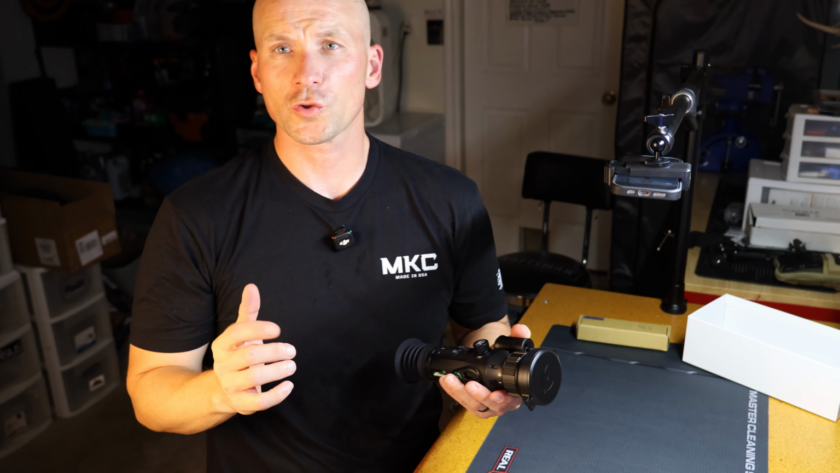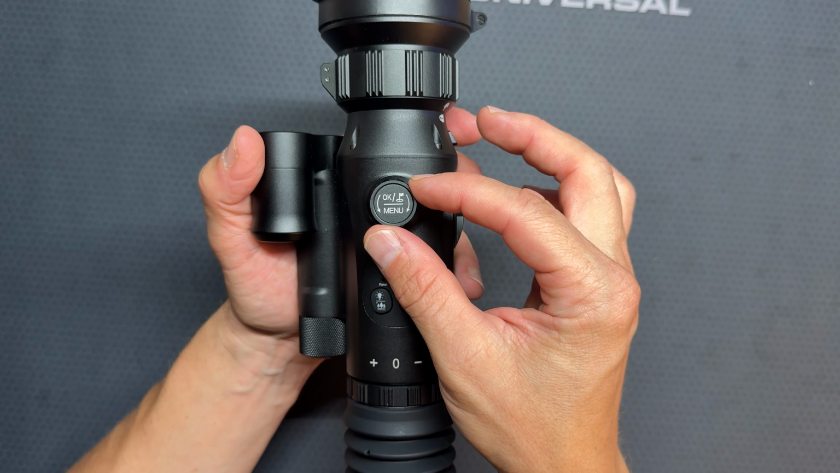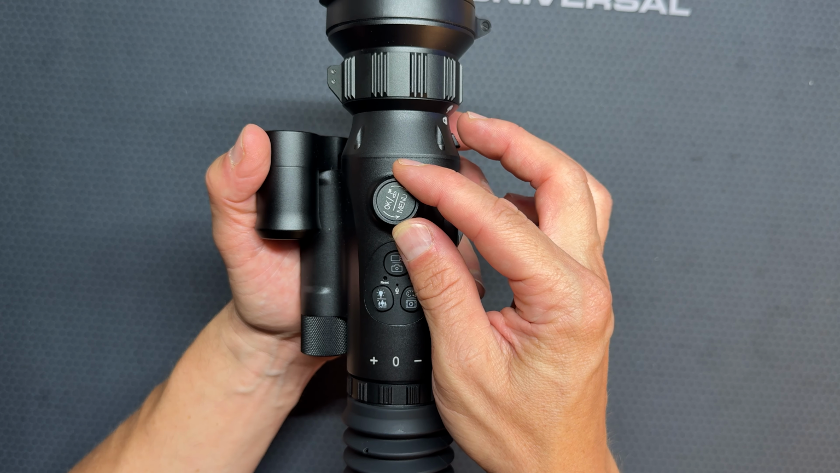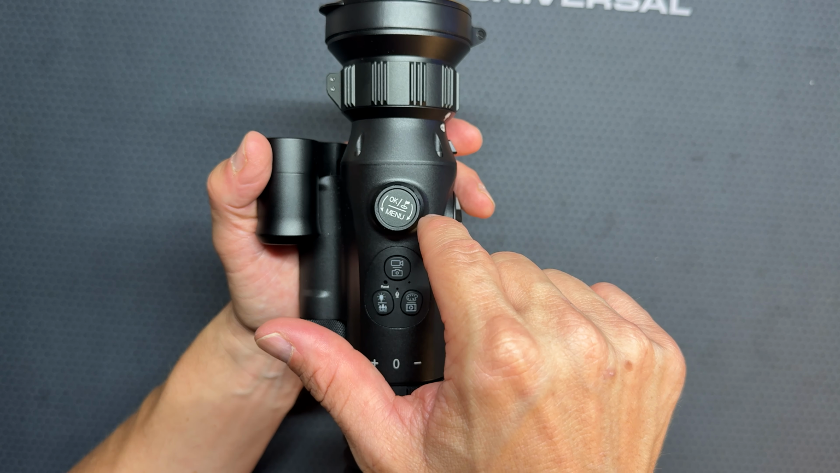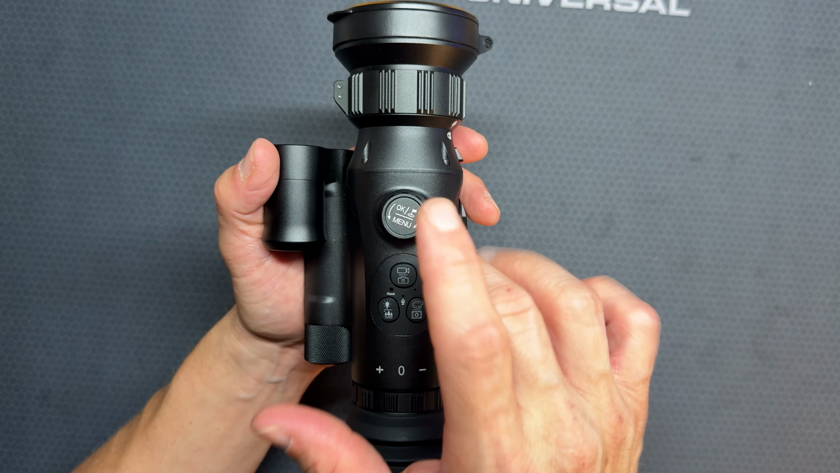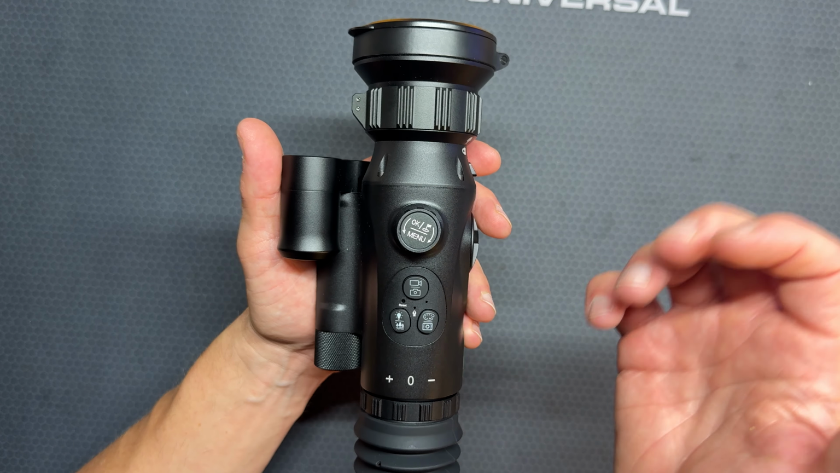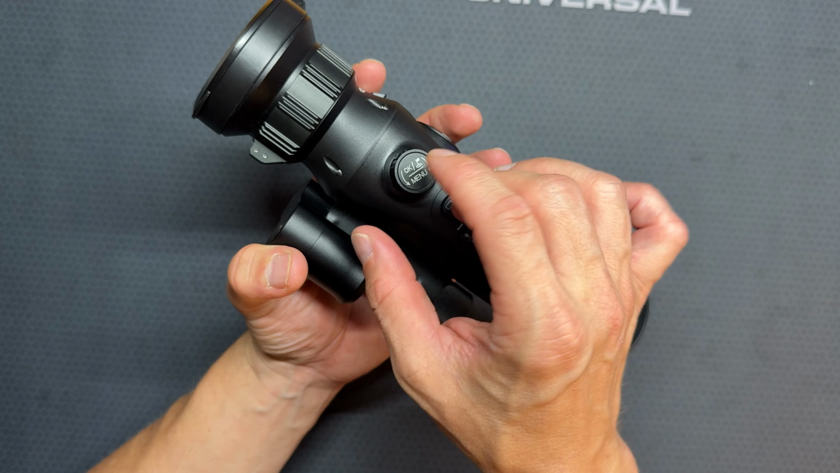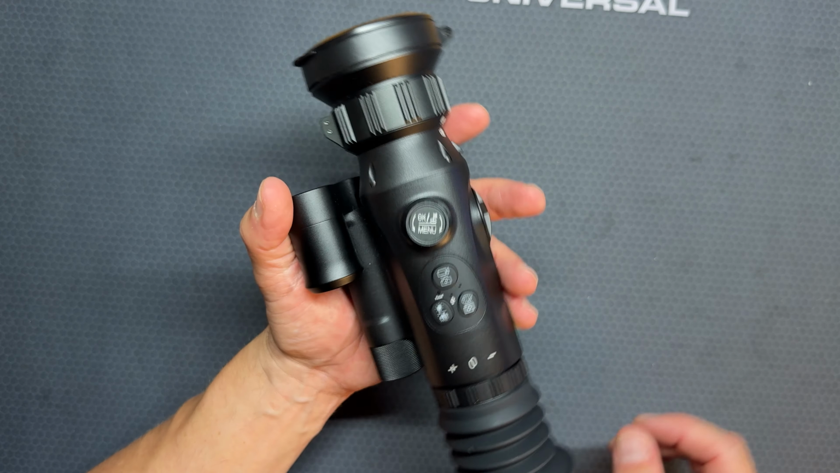On the top portion here, there's a little dial knob where you can magnify and zoom in. If you press down and hold it, you get into the menu settings. If you give it just one click, you get the laser rangefinder readings. So very quick, basic and simple to use.